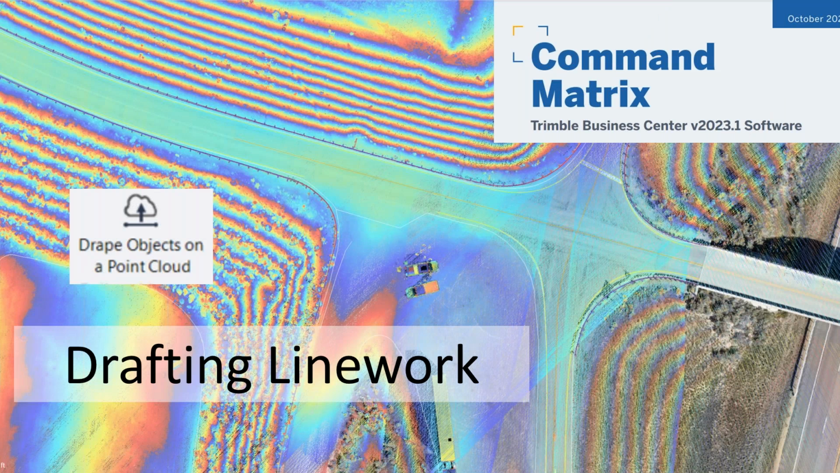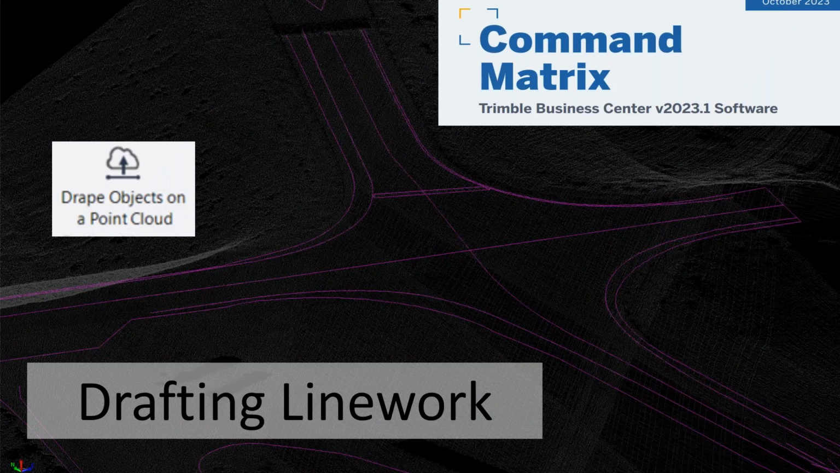I then used a command that allows me to drape those 2D lines up to the point cloud elevation. So that's where I basically said, take these lines, drape them to my LiDAR point cloud. That's a relatively new command as well, called drape objects on a point cloud. Now I ended up with 3D linework, and it might be a little difficult to see with the black background there, but the point cloud's displaying, and then I have my 3D linework on top of it. So I really just draped my lines down, or up, I should say, to my point cloud elevations.